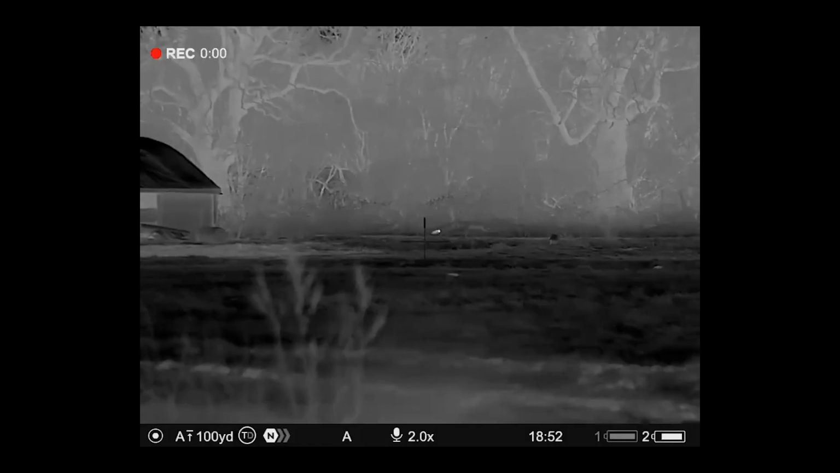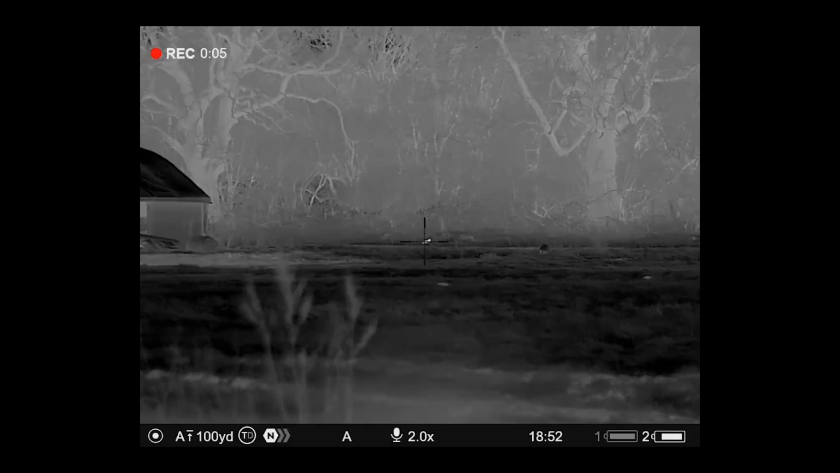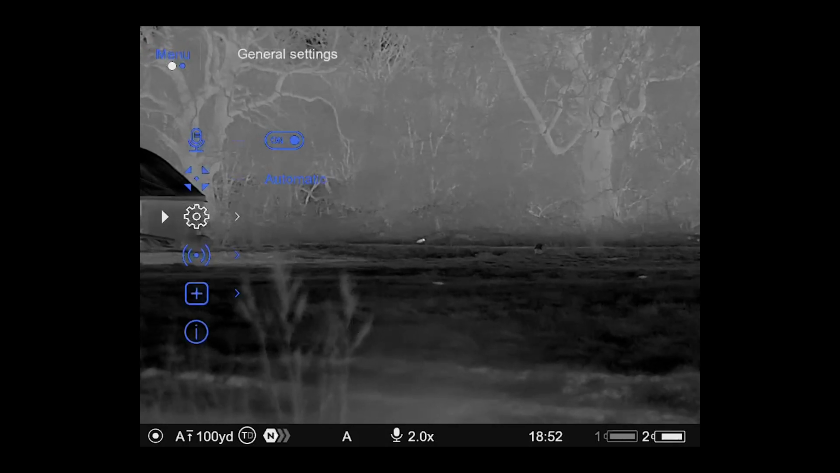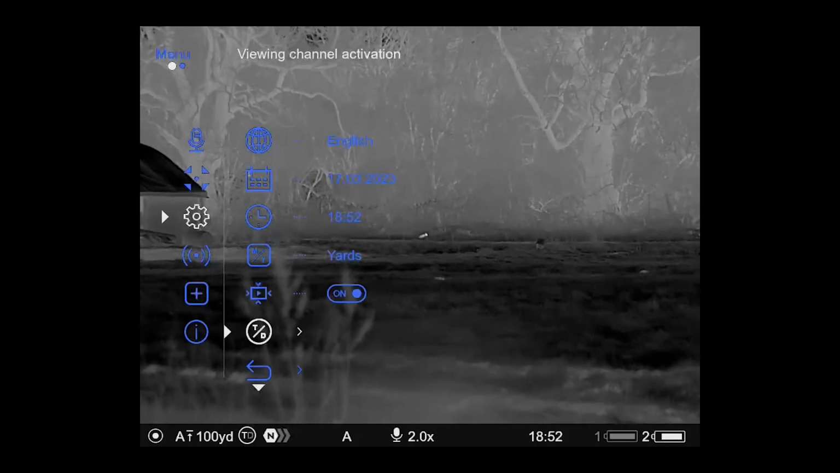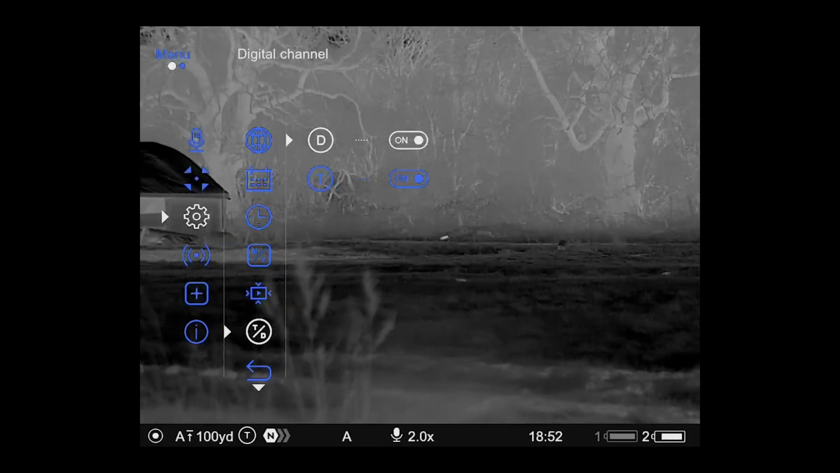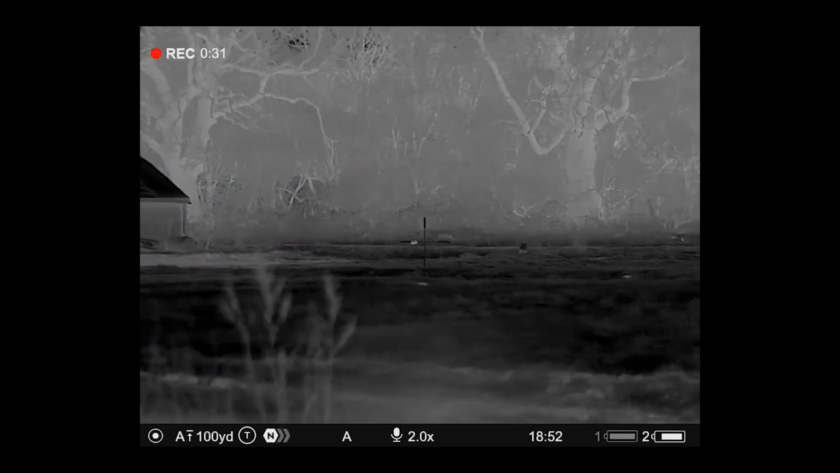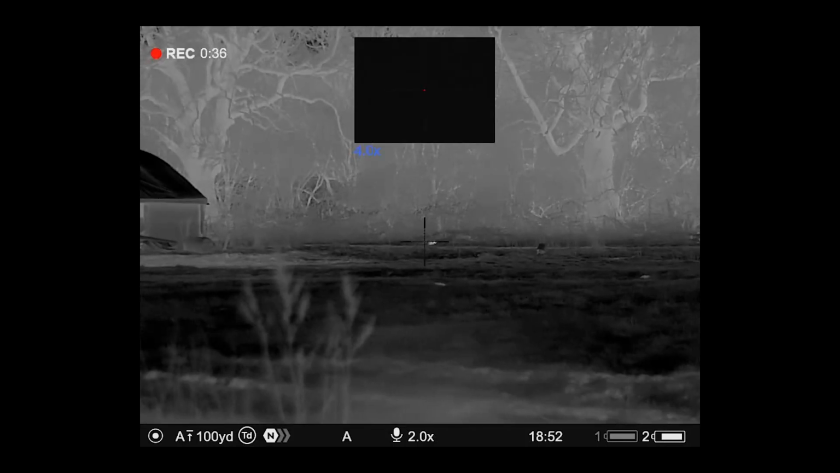Happy days, cheers. What we'll show now is just how you can activate the channels. So you could effectively turn this into just a day scope with picture in picture, or just a thermal with picture in picture. So press and hold on the menu, onto your settings, go down there, we've got your T and the D, doesn't stand for Tim Dean, stands for thermal and day. Into there, your day channel. So if you back out of that one, all the way onto your menu system, and you press your switcheroo button, you get that, your thermal and your day.